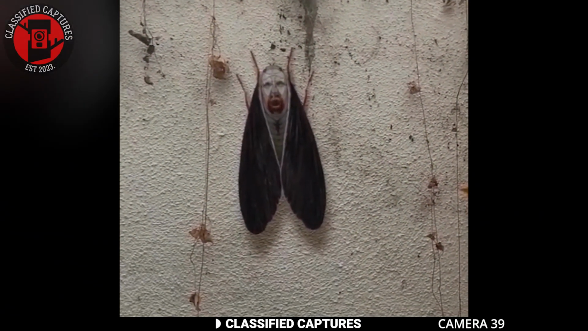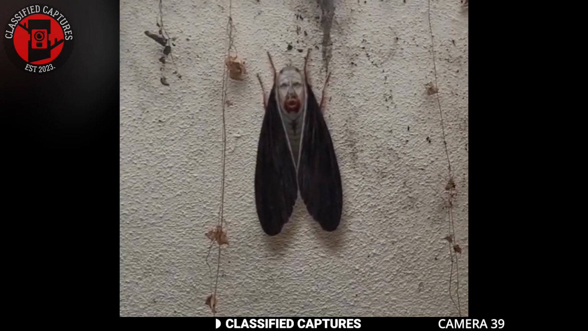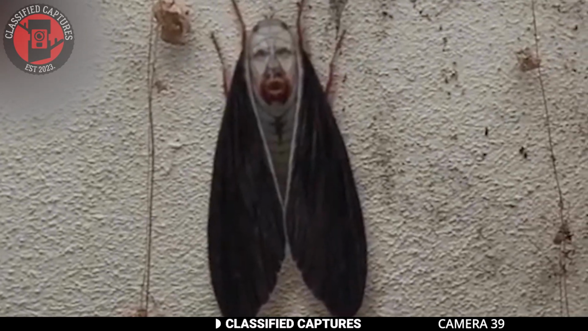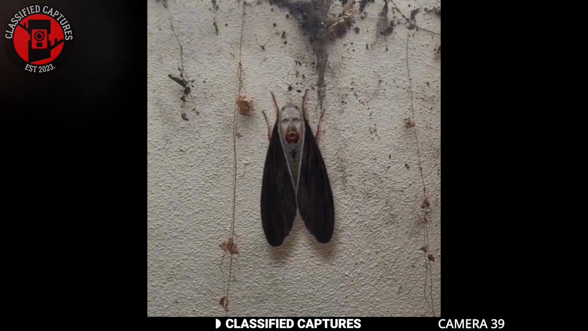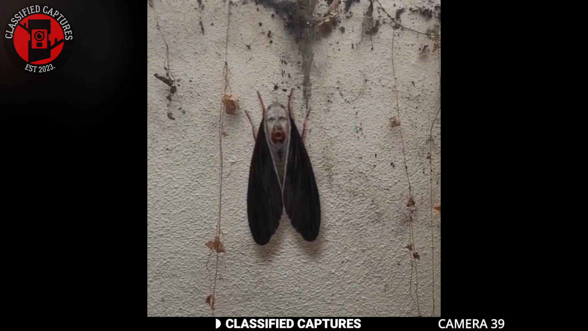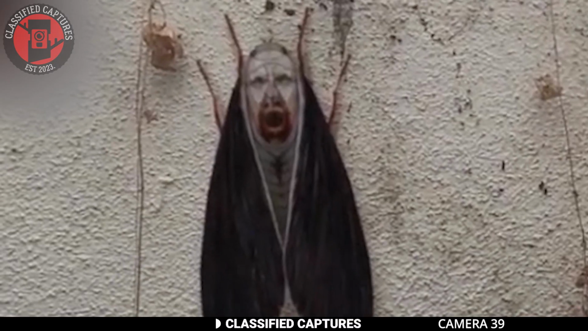Nature has a way of surprising us, turning the everyday into something extraordinary. Someone found this insect on a wall. From afar, it might look like your everyday large, winged and flying insect, but a closer look at it and you'll realize something's off about this insect. It looks like it's got a man's face.